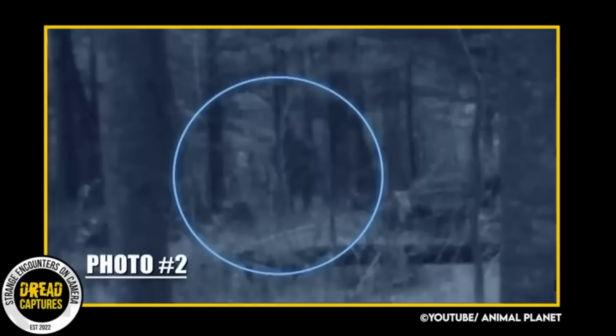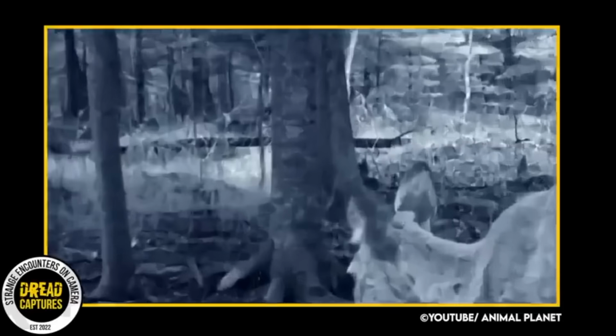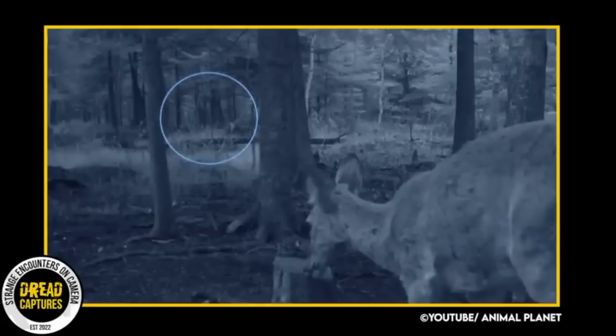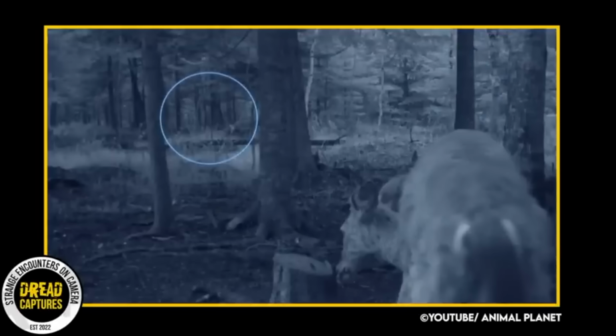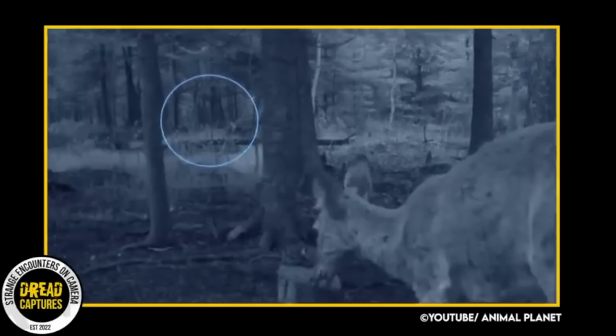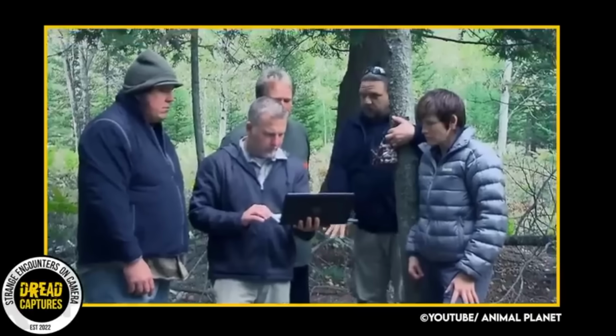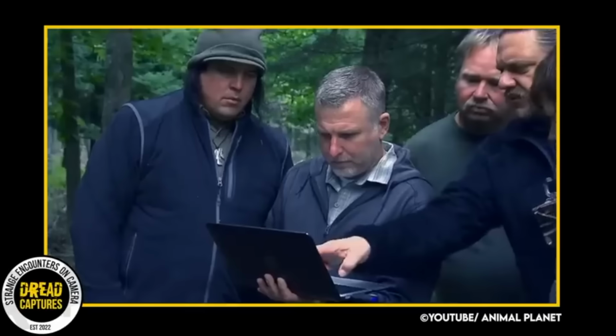Like I said, the camera snapped 3 pictures. The figure was caught in the second one. I feel like if that was a human, he or she would have likely been seen in all 3 photos. A Bigfoot, on the other hand, might be keen to stay out of sight. Craig shared the photos to social media out of curiosity, and the Bigfoot Field Researchers Organization found the photo convincing enough to travel to Michigan.